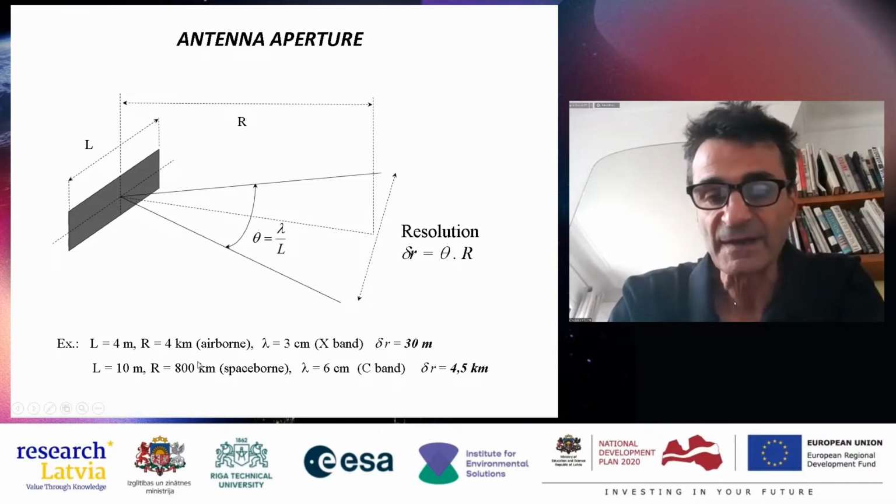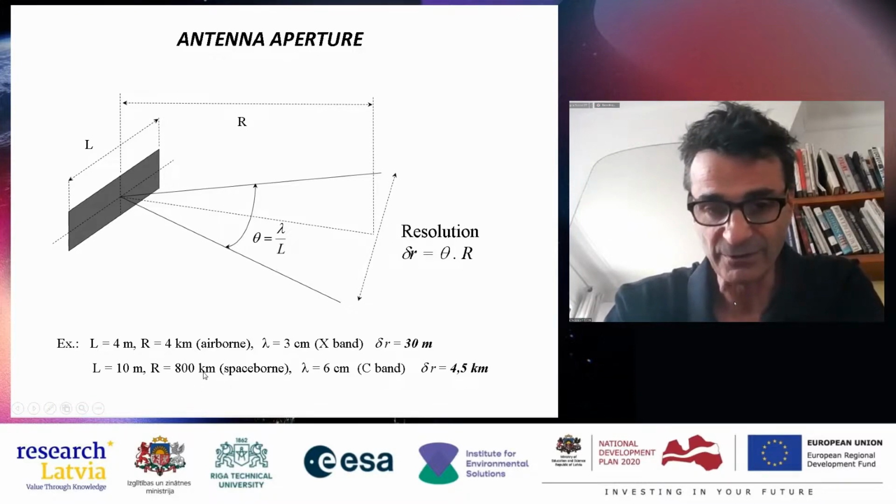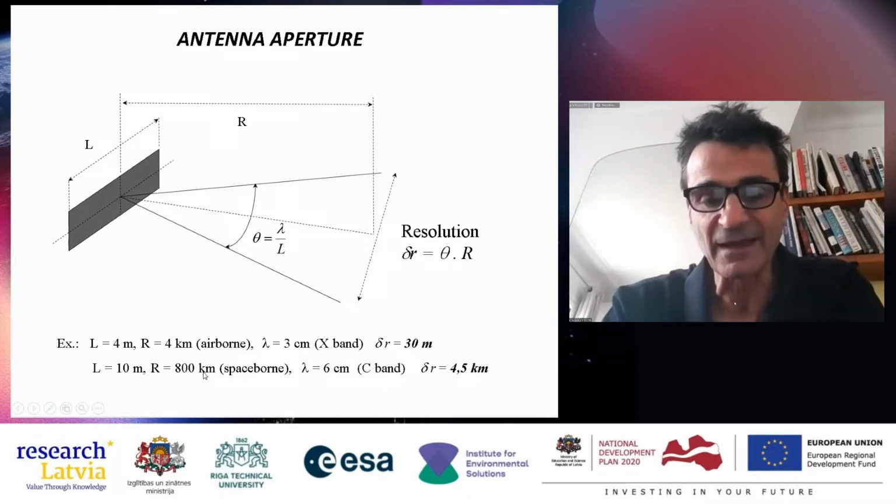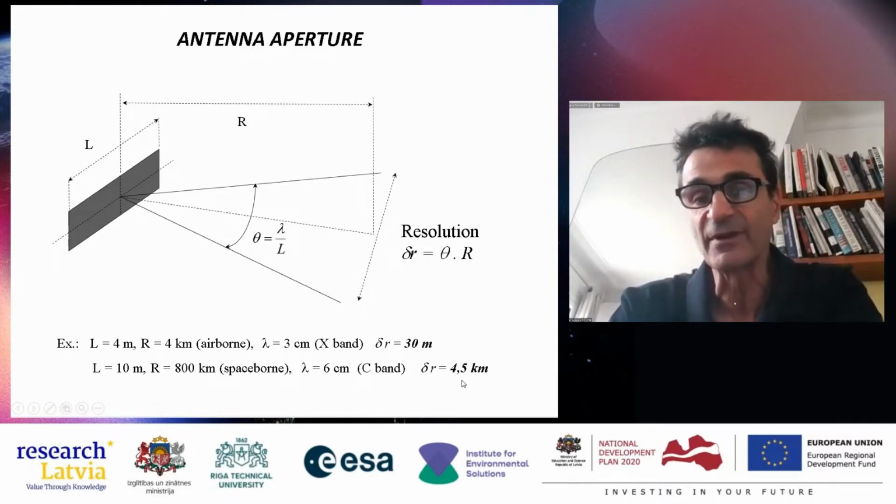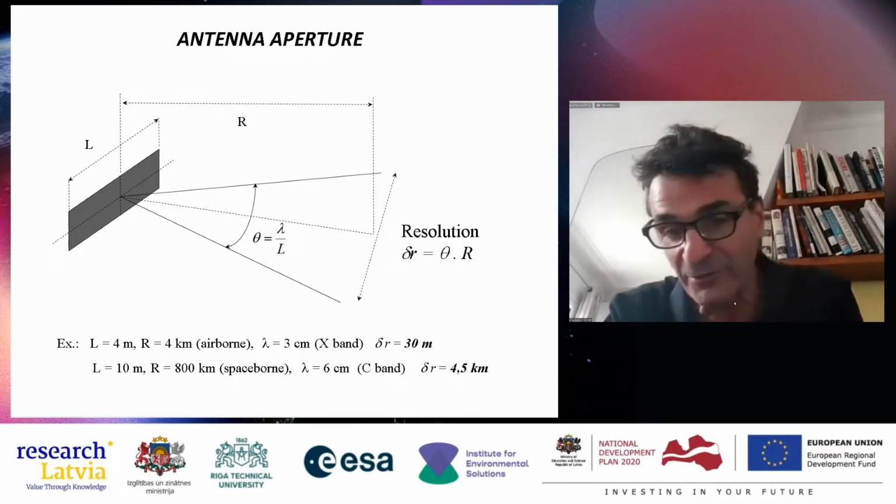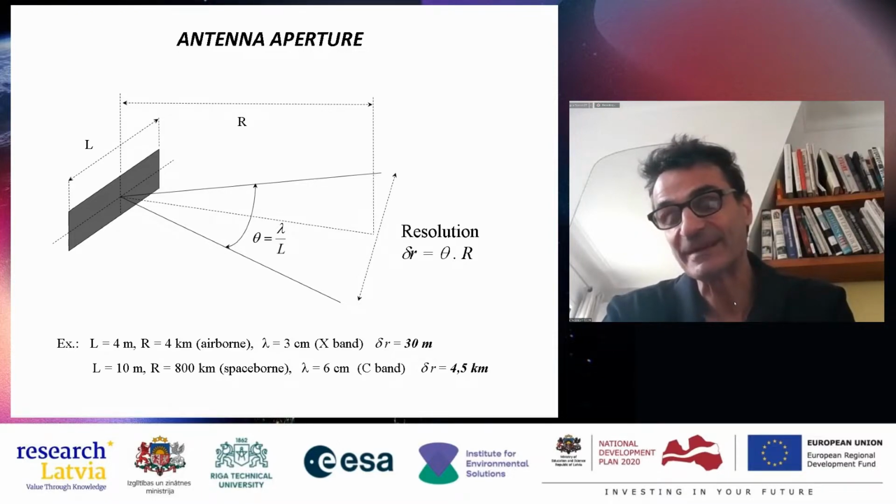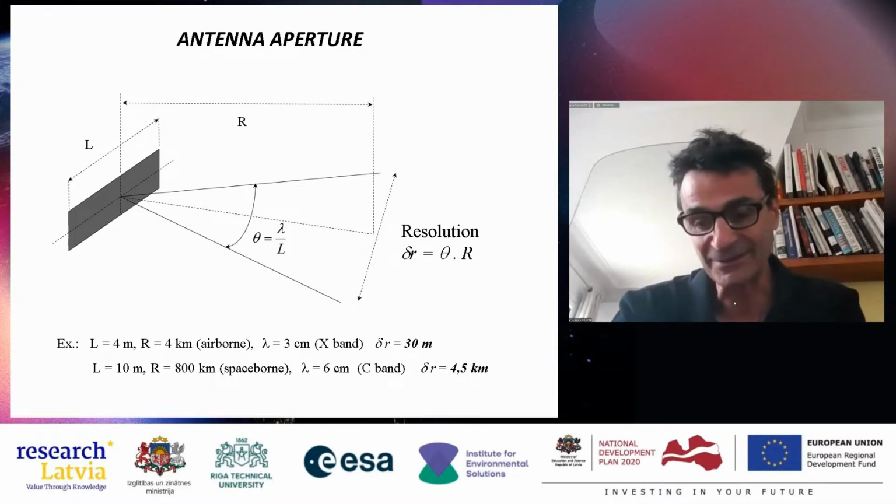With ERS, 10 meters of antenna length, at more than 800 kilometers, with C band corresponding to 6 centimeters of wavelength, you have a spatial resolution of more than 4 kilometers. That is far from enough if you are interested in land surface observation at local scale.